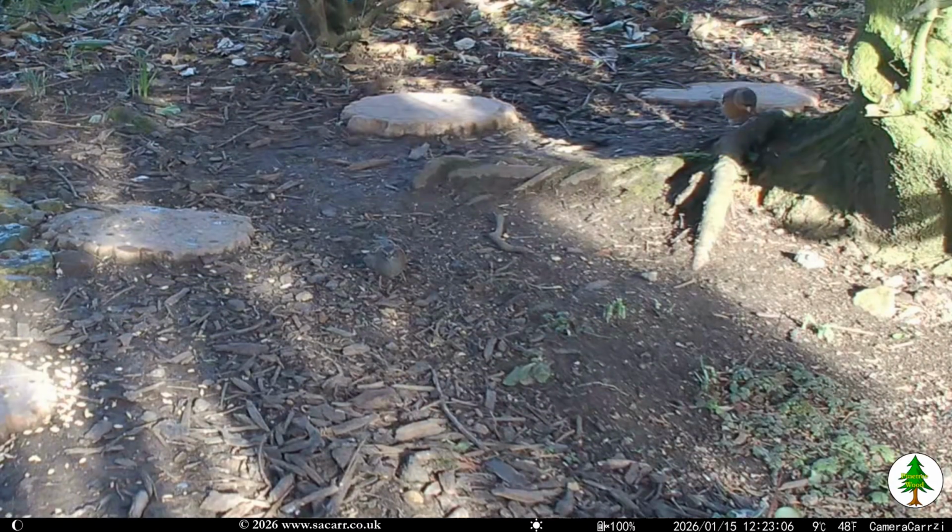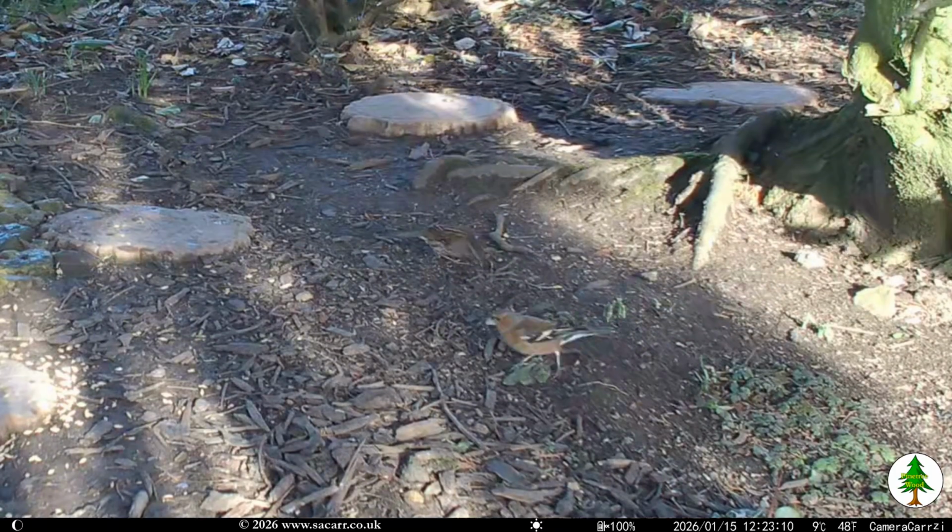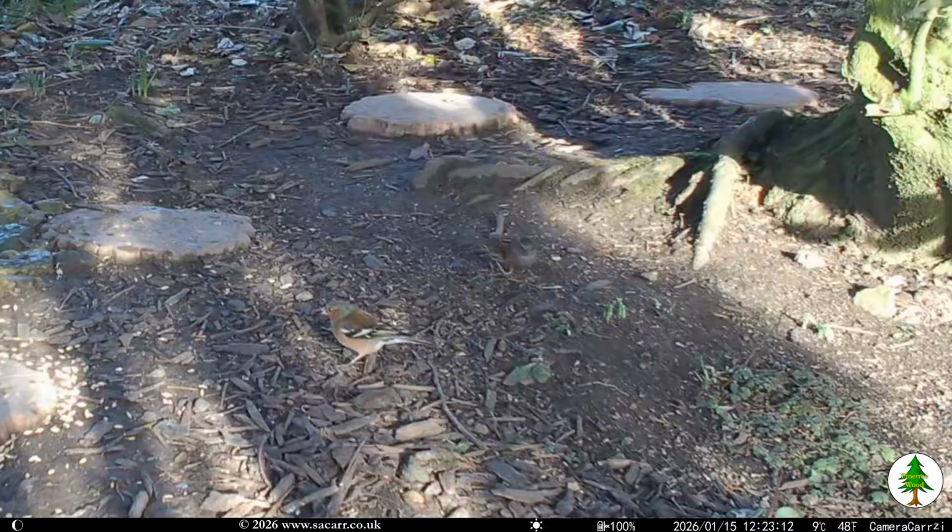At 12:23, a chaffinch was spotted by the thorny olive tree. This bird has become a more frequent visitor over the last month.